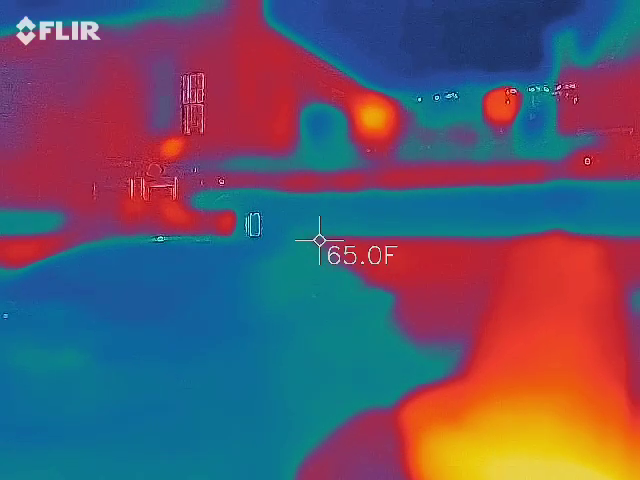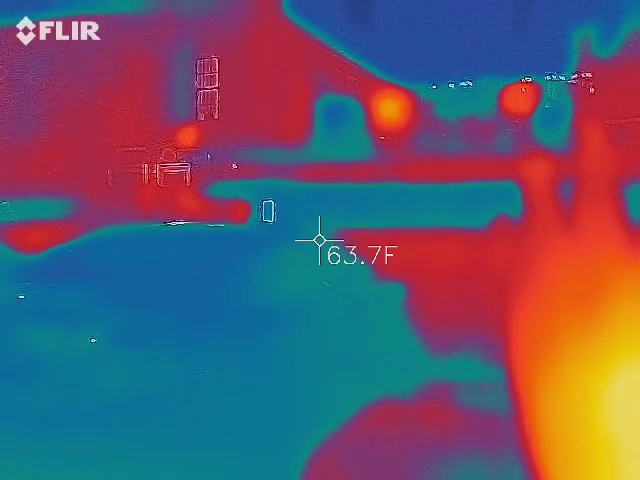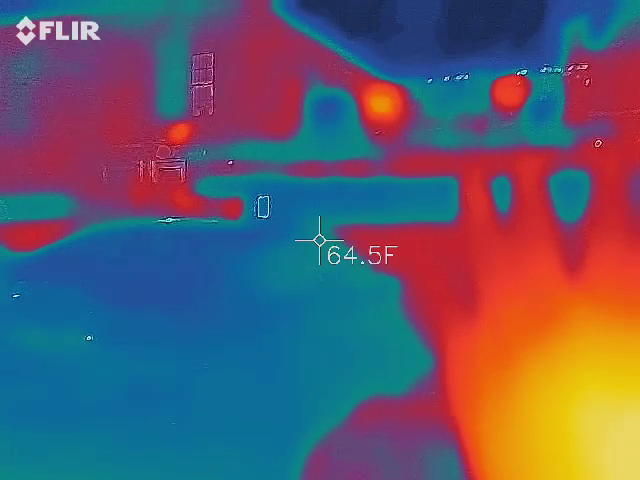I'm also watching the temperature. It starts to drop. It was like 59 degrees back there, and it's like 61 point something over here.